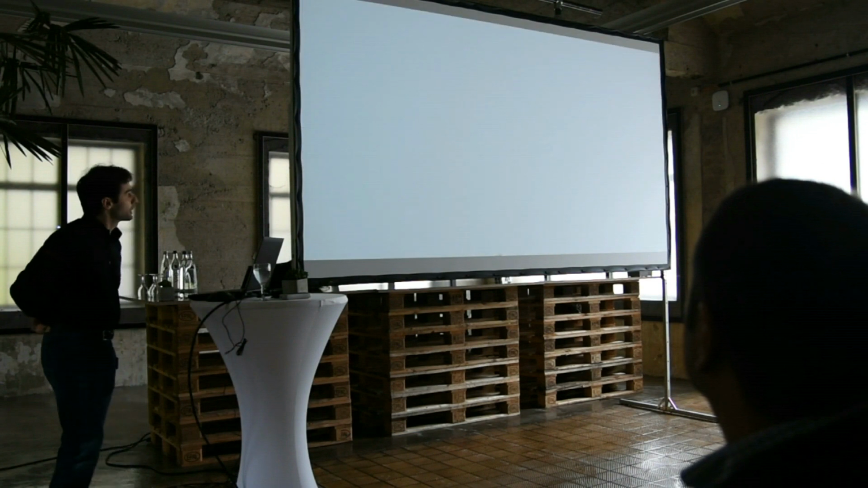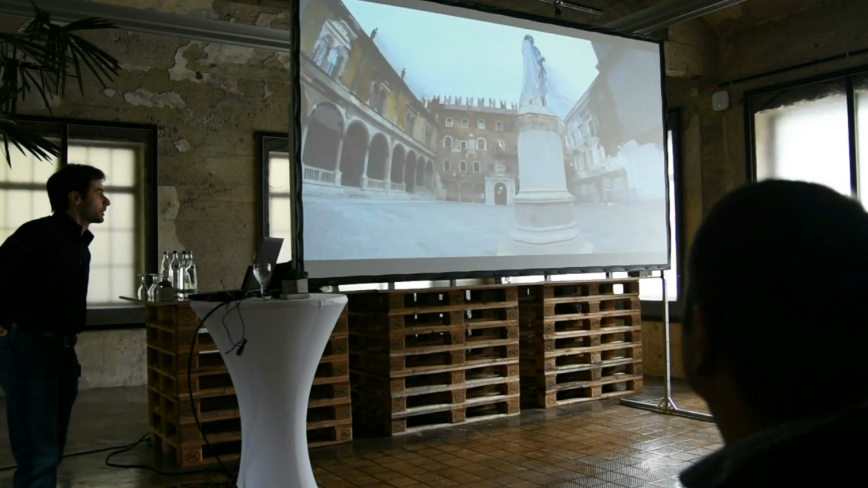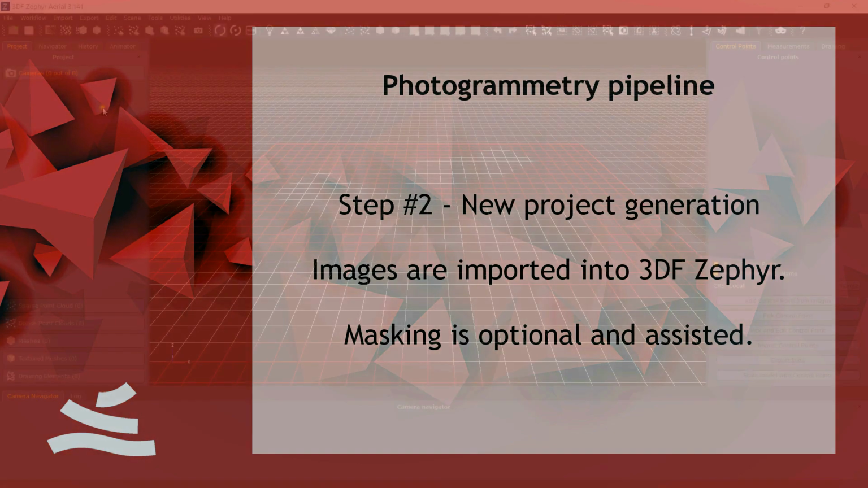So, getting back to the statue. This is the statue of Dante. As you can see, it's quite a huge statue. So you go there, you take your pictures, and once you have taken your pictures, you bring them into Zephyr.